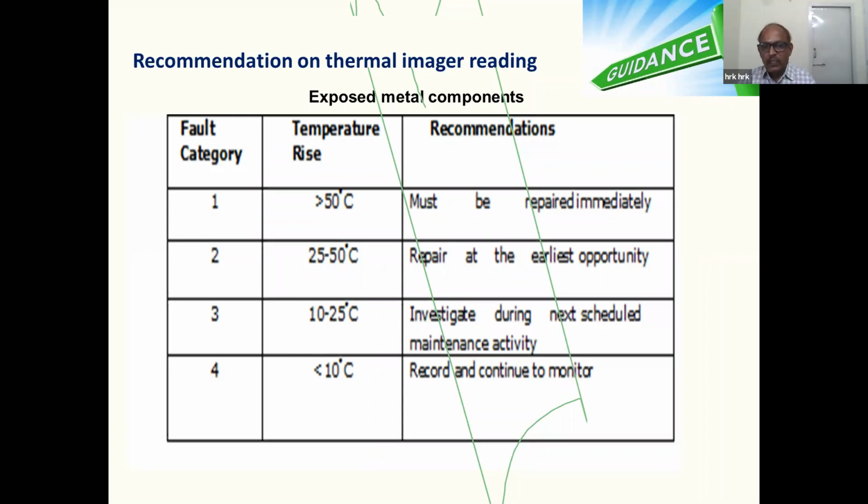If it is 25 to 50 degrees, we have to take corrective action at the earliest opportunity, because all the plants cannot be switched off immediately whenever you find any abnormality. So we have to wait for the end of the shift, end of the week or end of the batch, and take the immediate replacement.